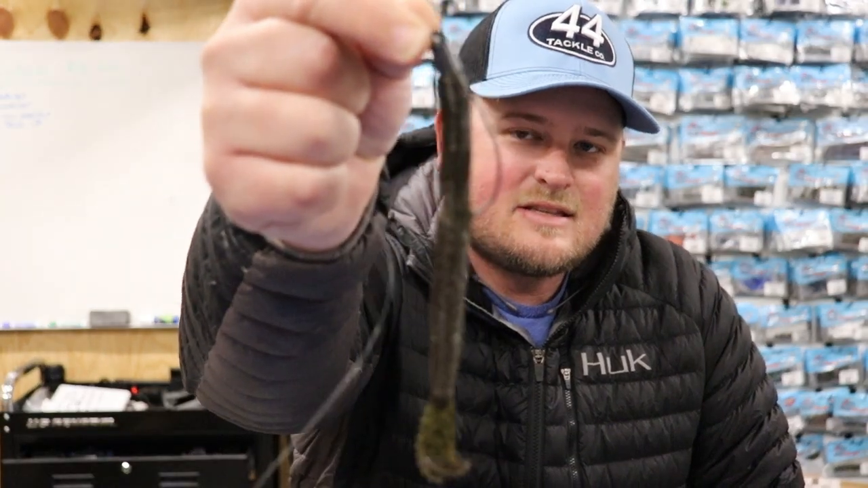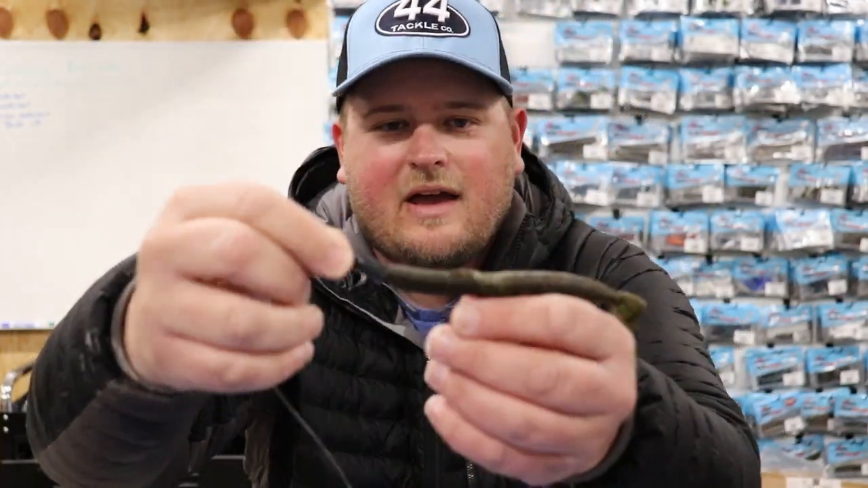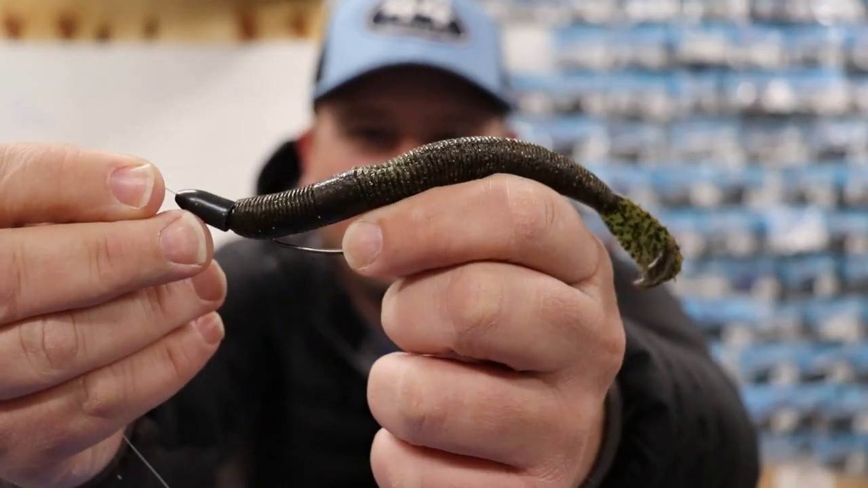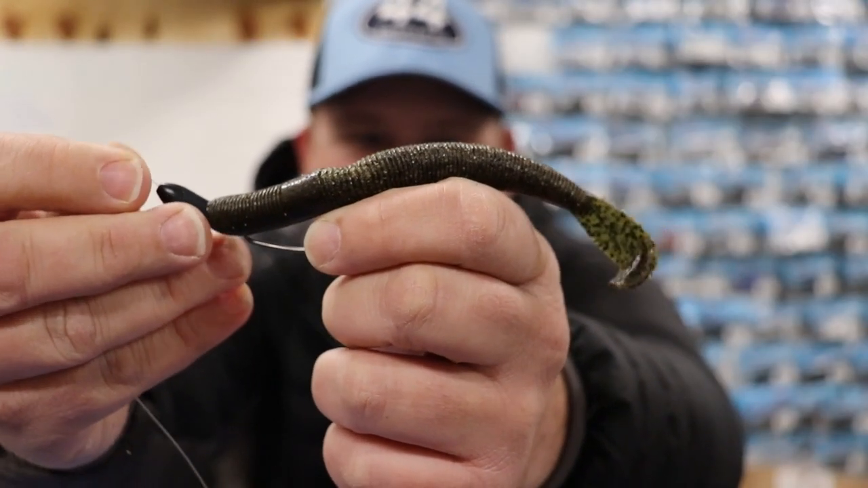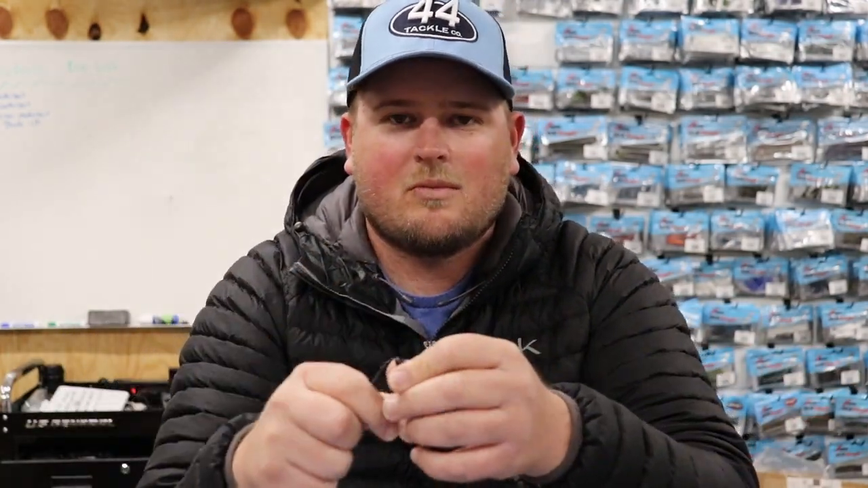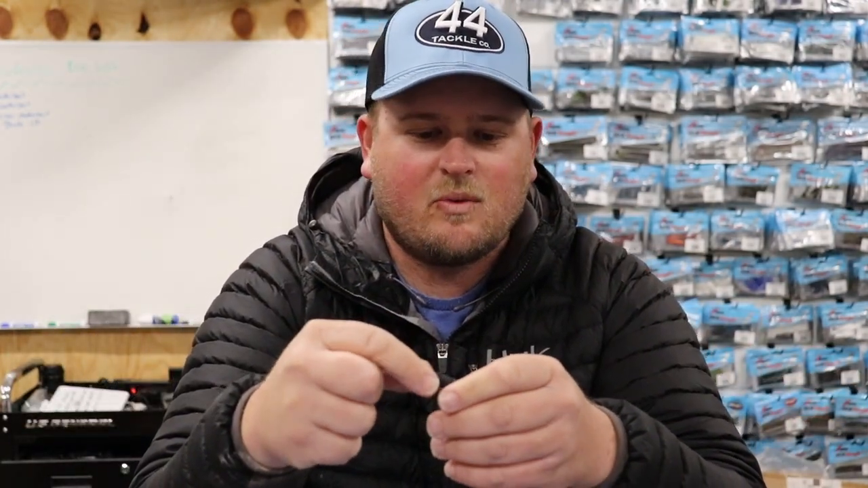So one of them is a swimming worm like this. This is the Z-Man Turbo Fatties. Okay, take a look at that sucker. I helped design this with Z-Man, and the things that we wanted to accomplish with the swimming worm, because you have other swimming worms on the market, but none that are quite like this.